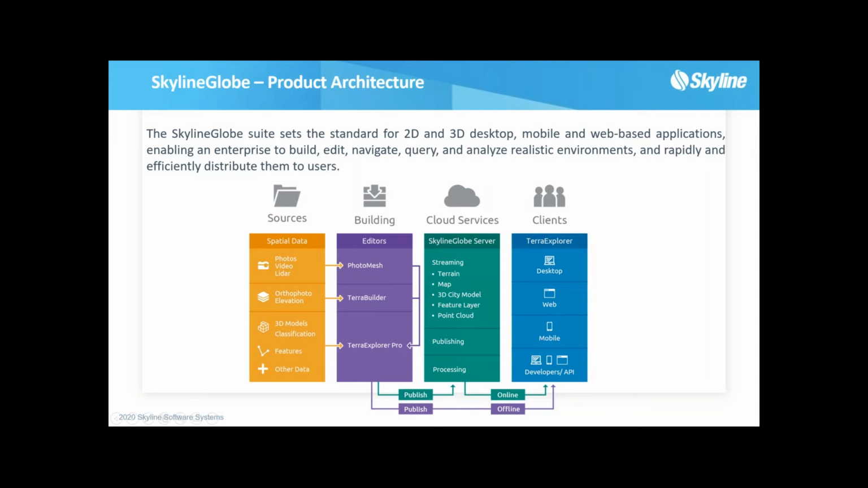So I did want to take a quick minute to introduce Skyline, and Itai is going to give you a live demo, so I don't want to take away Itai's thunder here.